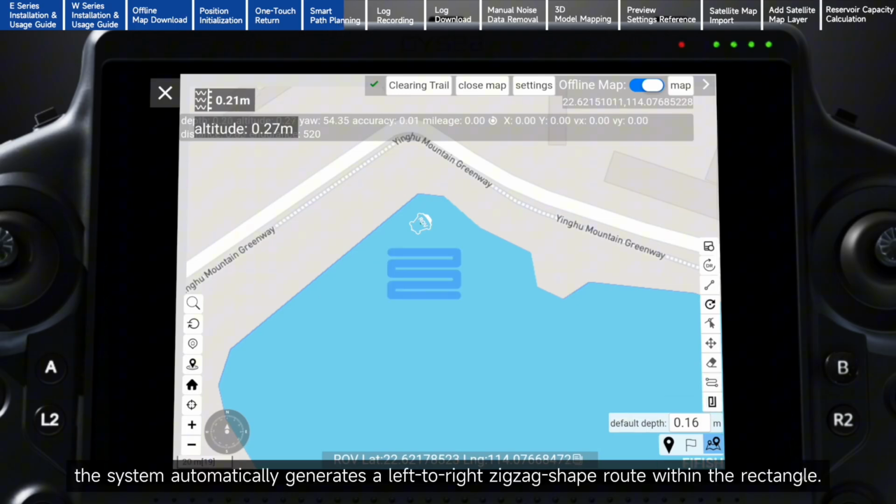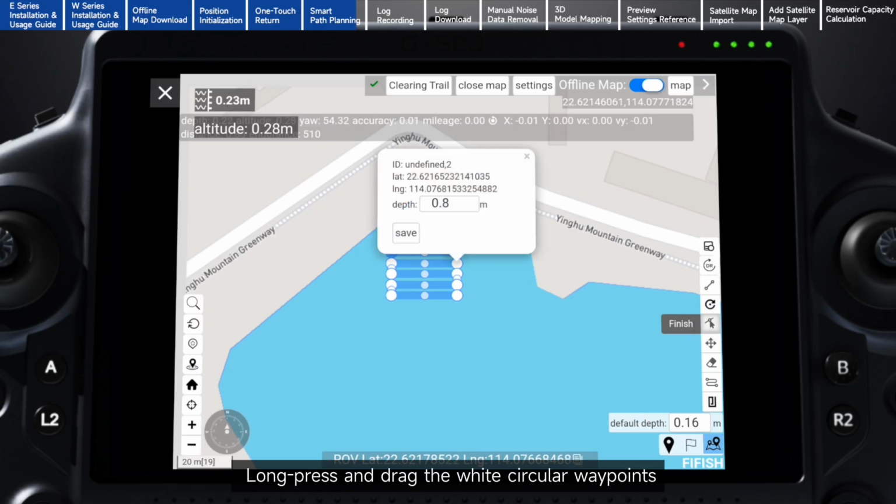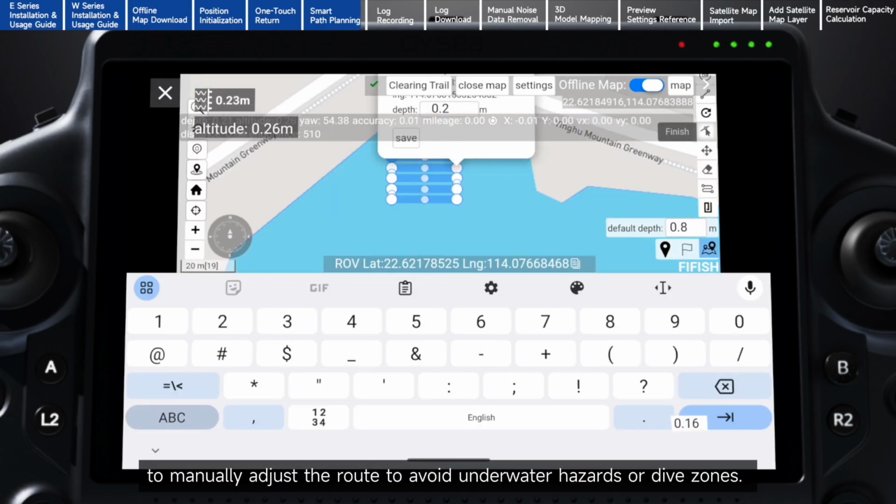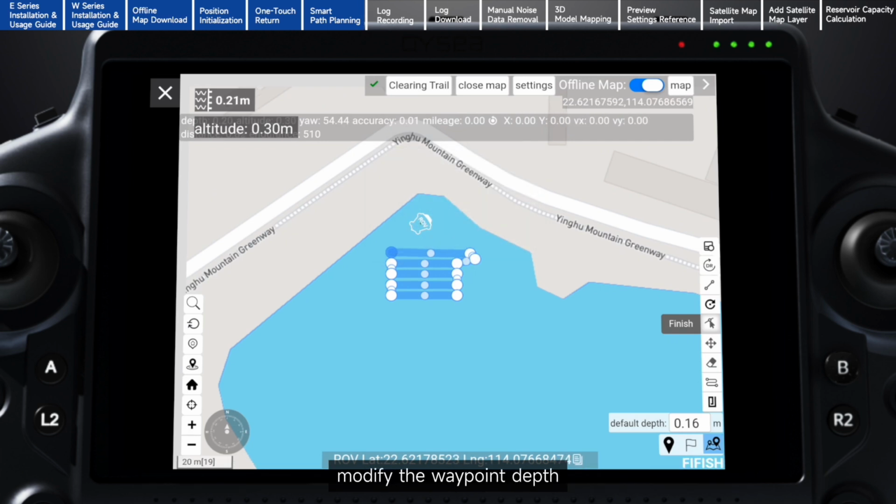The system automatically generates a left-to-right zigzag-shaped route within the rectangle. Tap the Edit Layer icon to enter route editing. Long press and drag the white circular waypoints to manually adjust the route to avoid underwater hazards or dive zones. Tap a waypoint to view its position and depth. Modify the waypoint depth, then tap Save to apply.